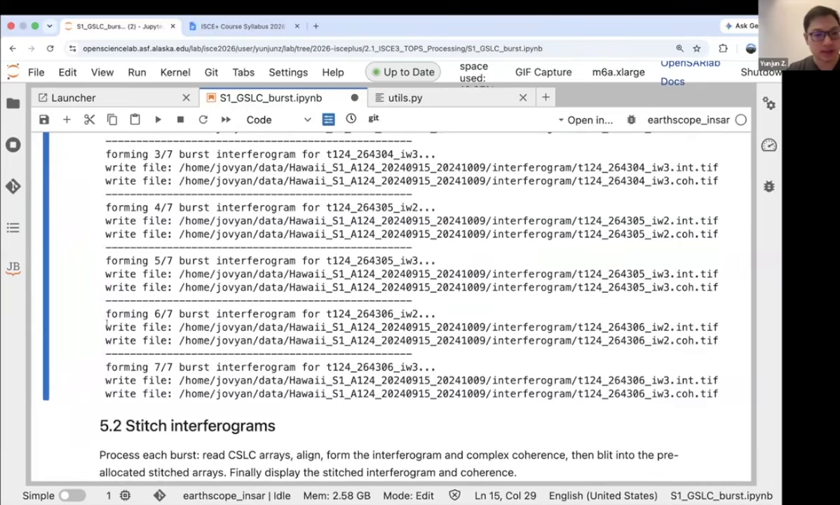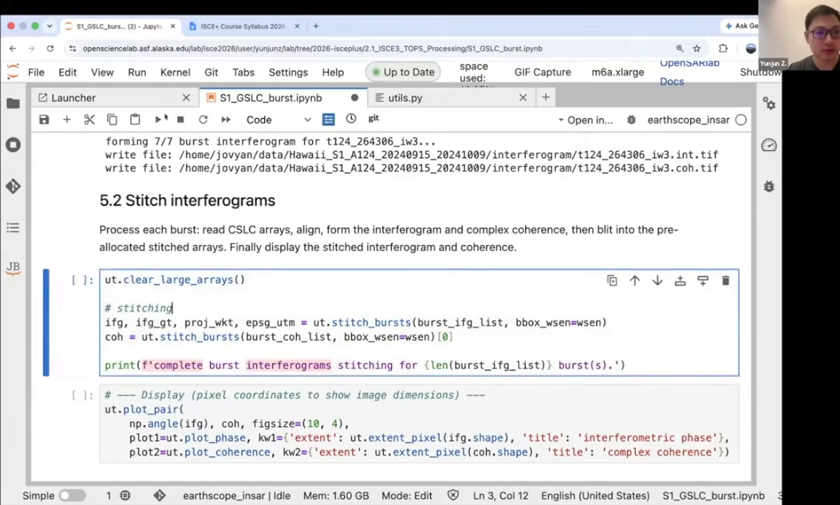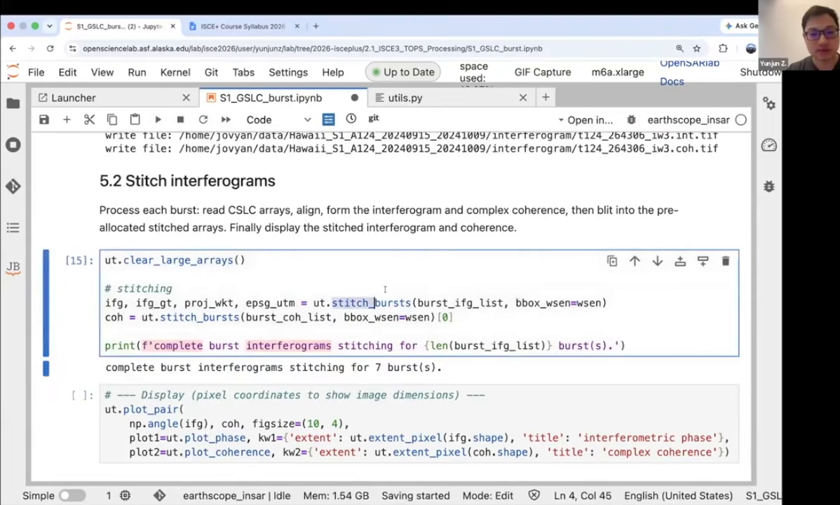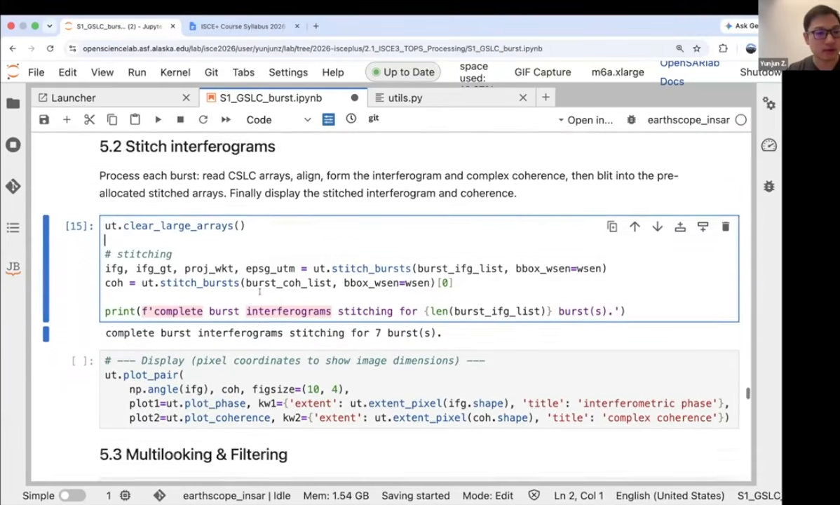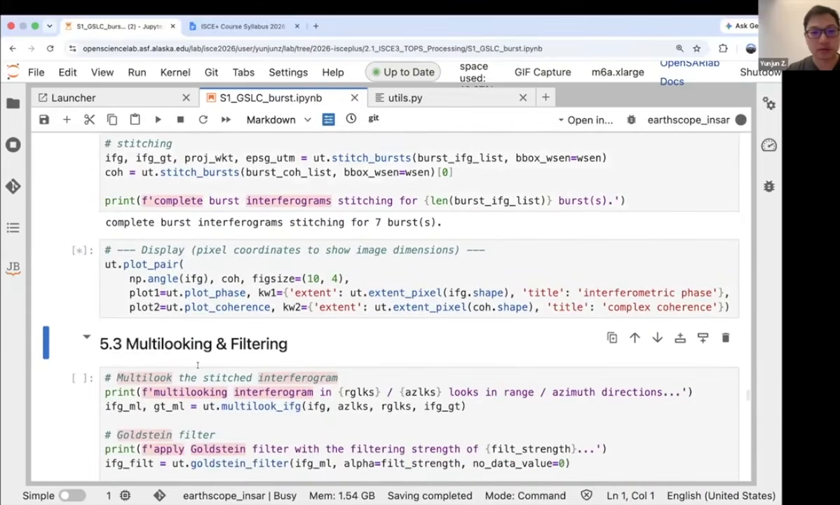And here we're writing each of the burst interferograms and coherence into a GeoTIFF file. Then we can just stitch them because they're already geocoded, so we can use GDAL, which we're calling inside these functions. And done.